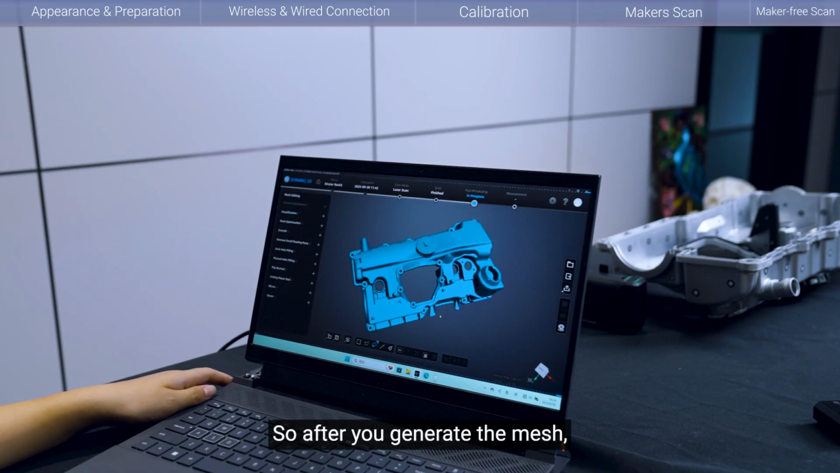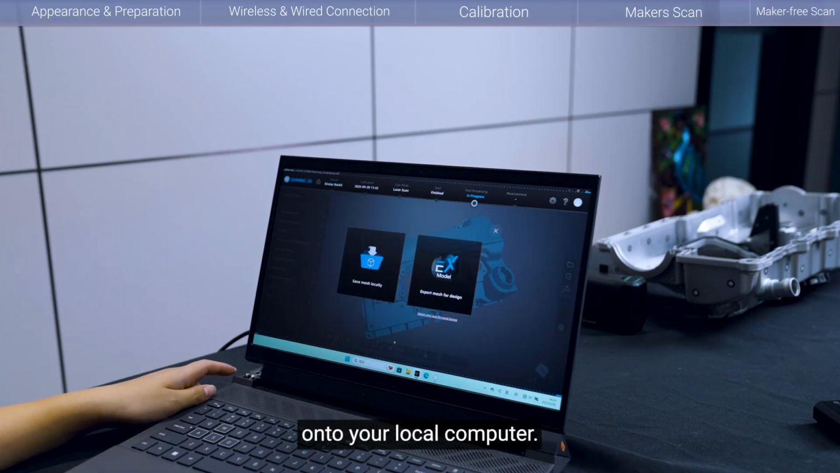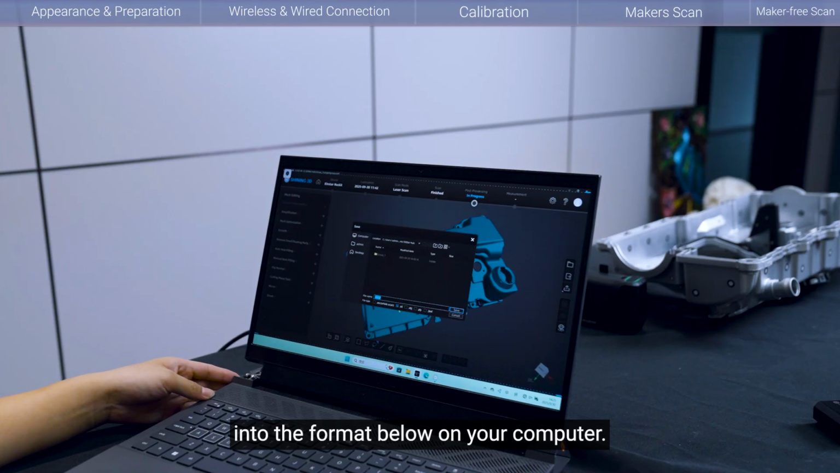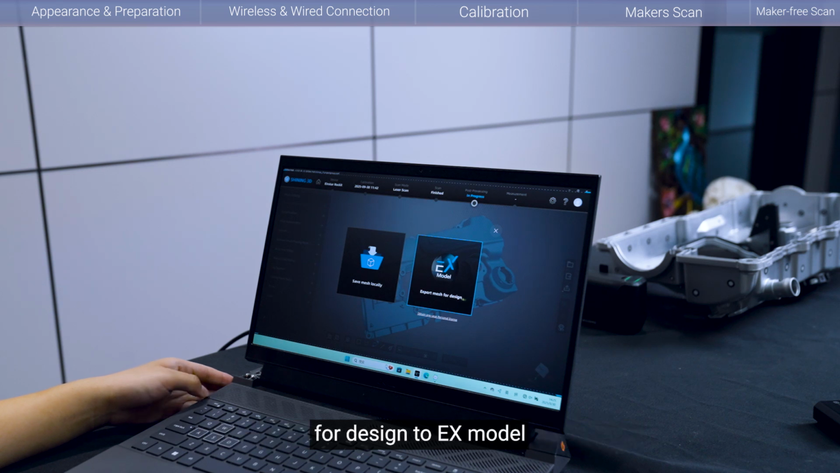So after you generate the mesh, you can also export the data onto your local computer. Click Save Mesh Locally and you can choose to save it into the format below on your computer, or you can directly save it and export the mesh for design to EX model for future reverse engineering design.